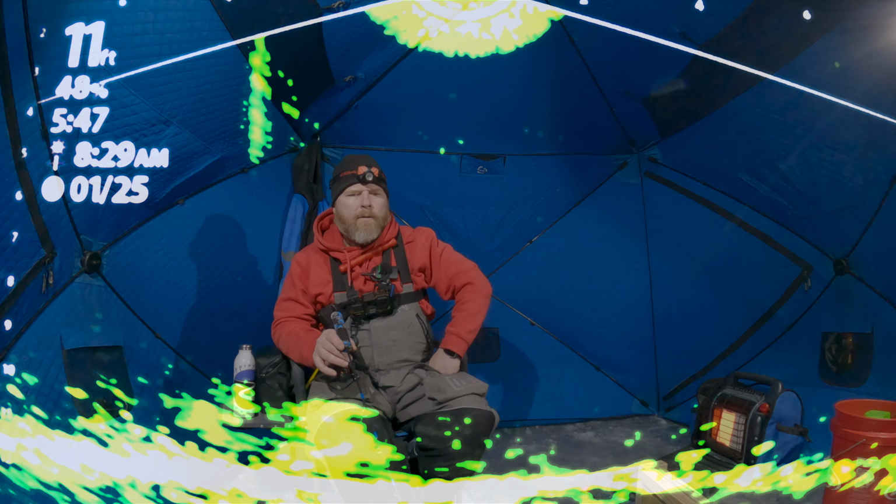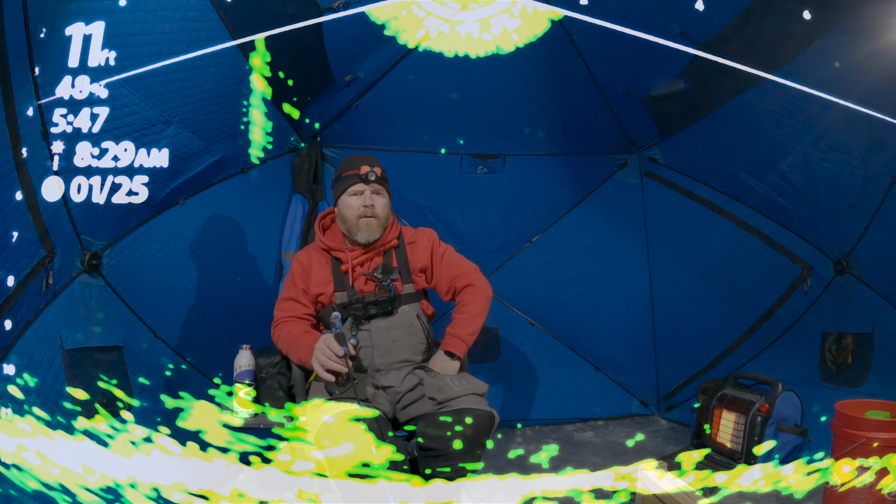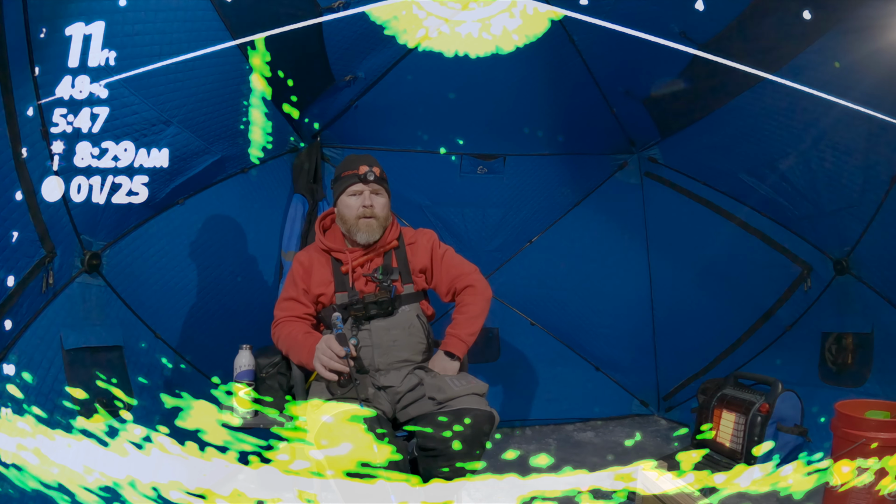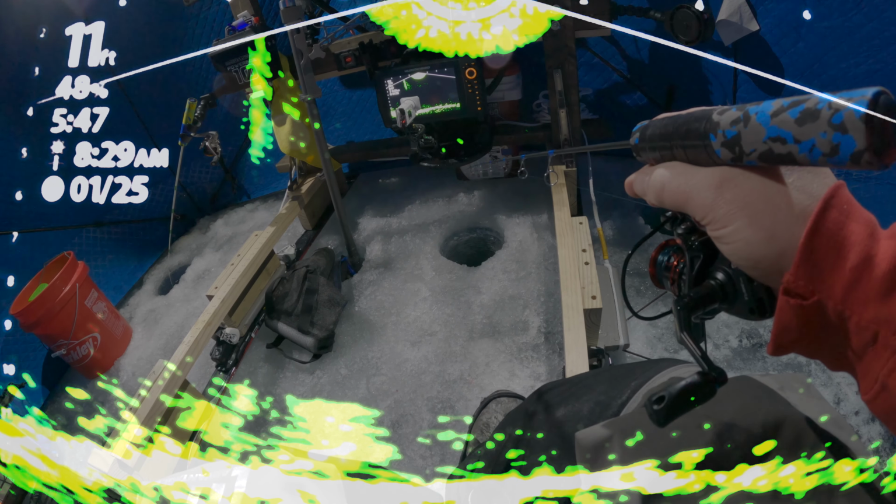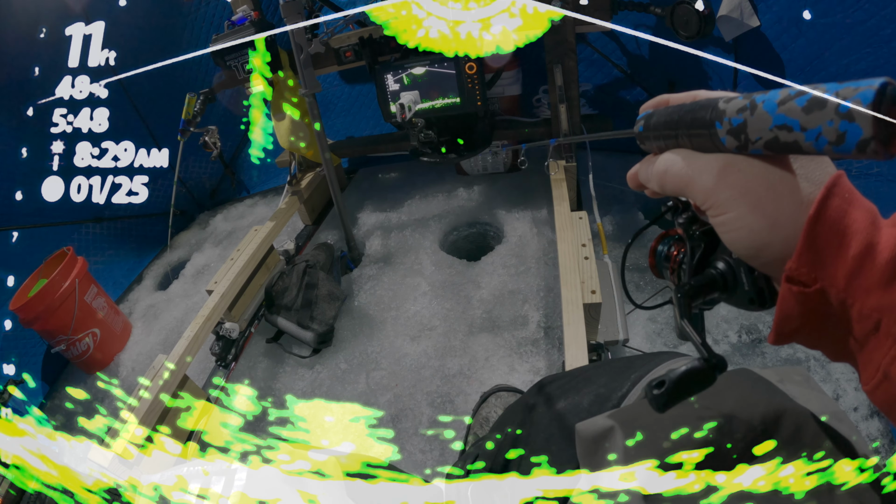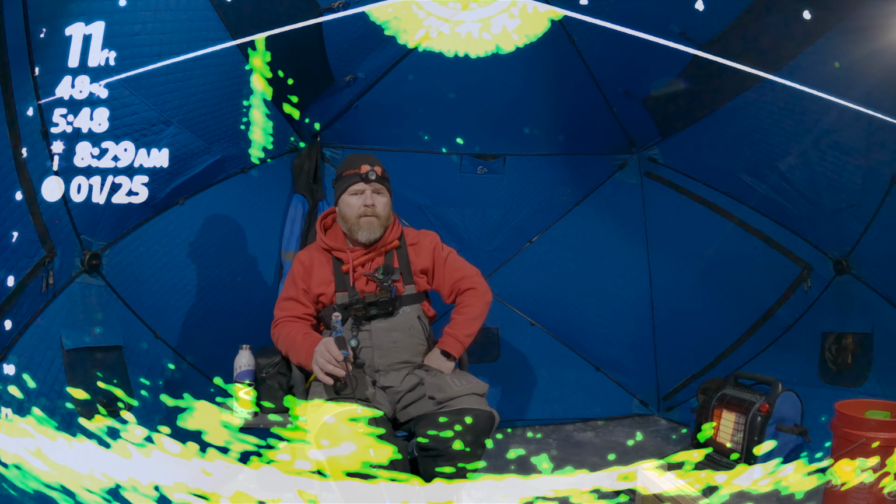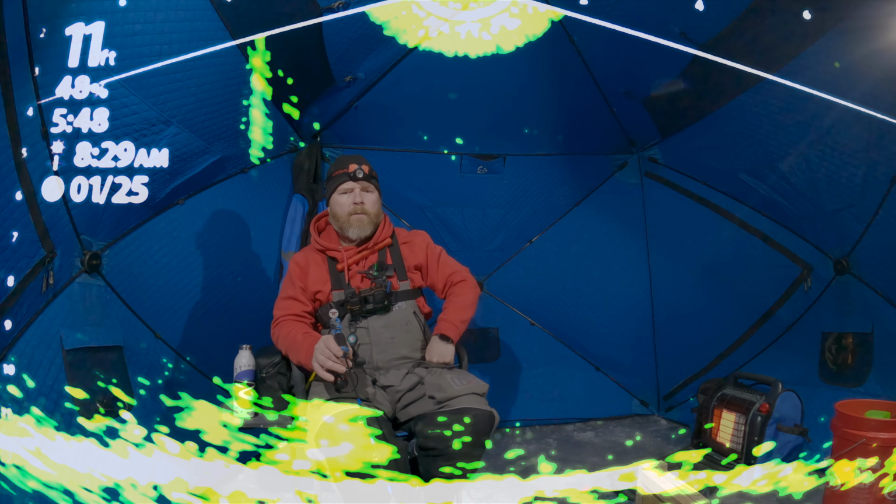I'm noticing with the Mega Live, when I'm in 11 feet of water, I can see down to within an inch of the bottom, 3 inches at the most. When you're in 20 feet of water, it's more about 6 inches or more before you can see it come up off the bottom. If you're in 30 feet of water, it's almost a foot. So there's a lot of dark space underneath when you're that far away from the bottom.